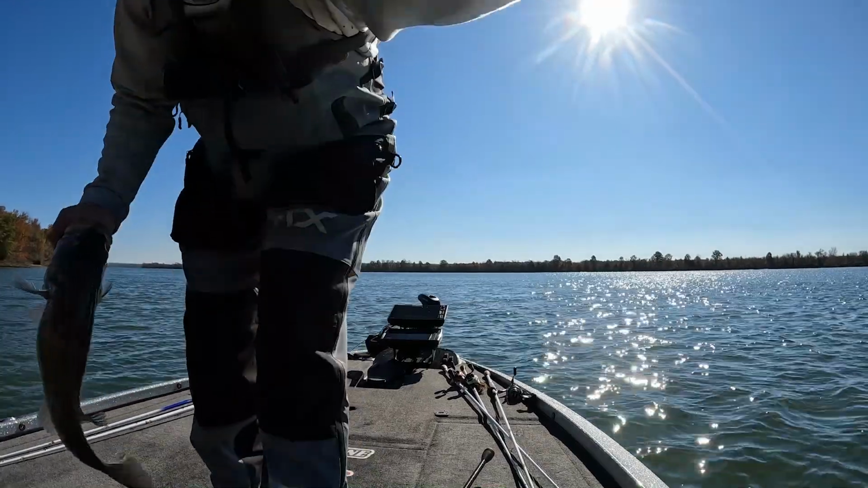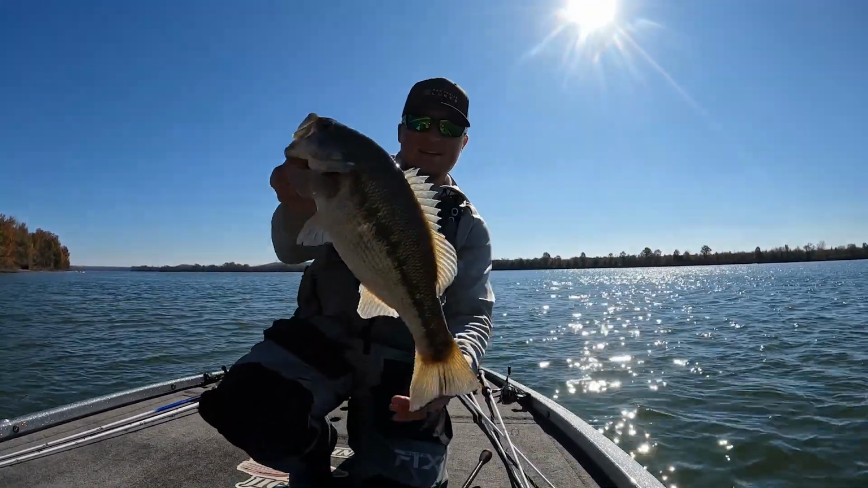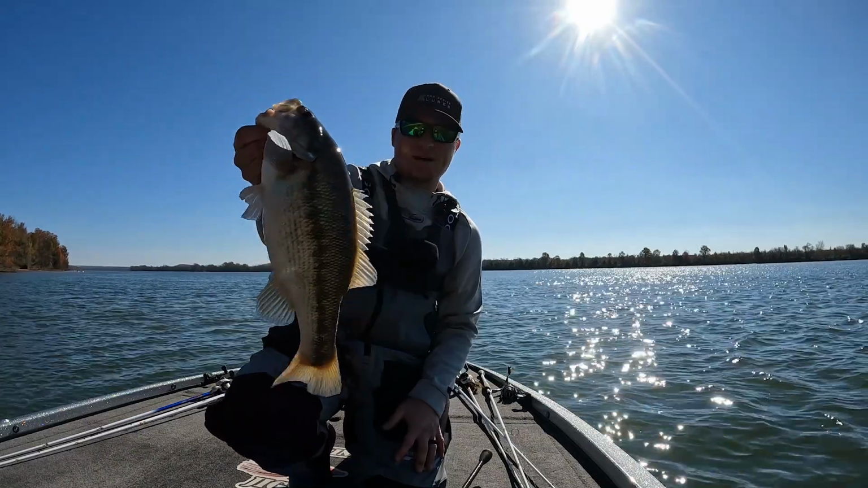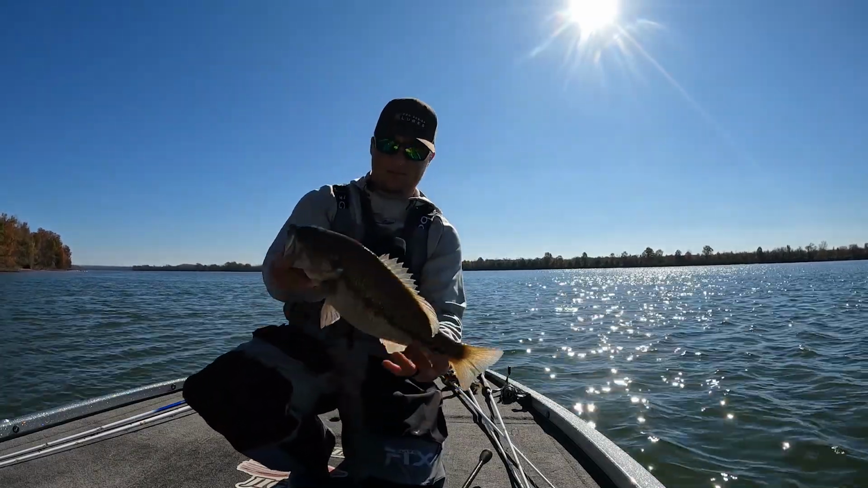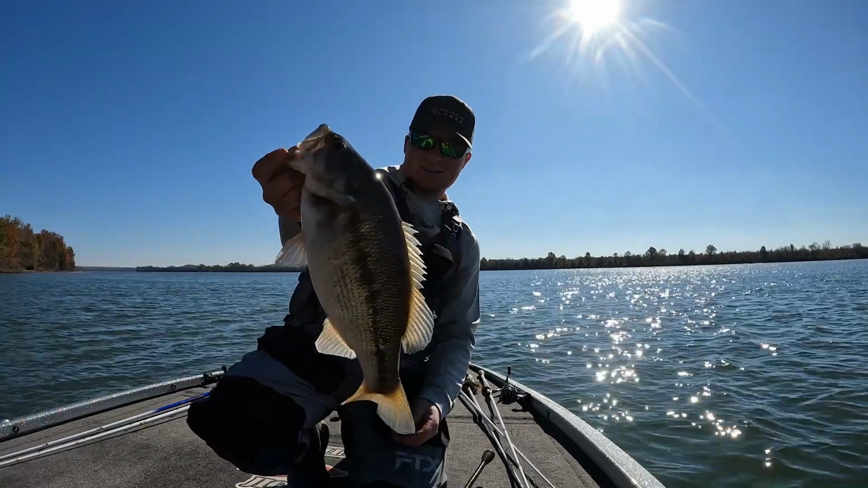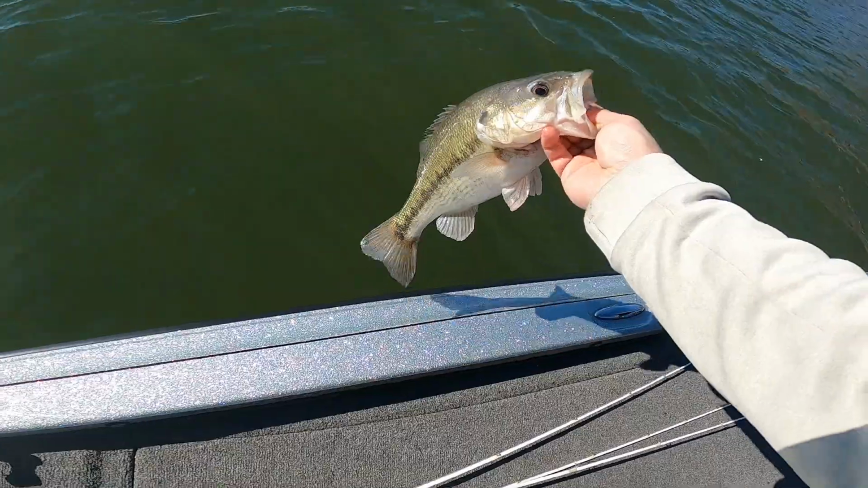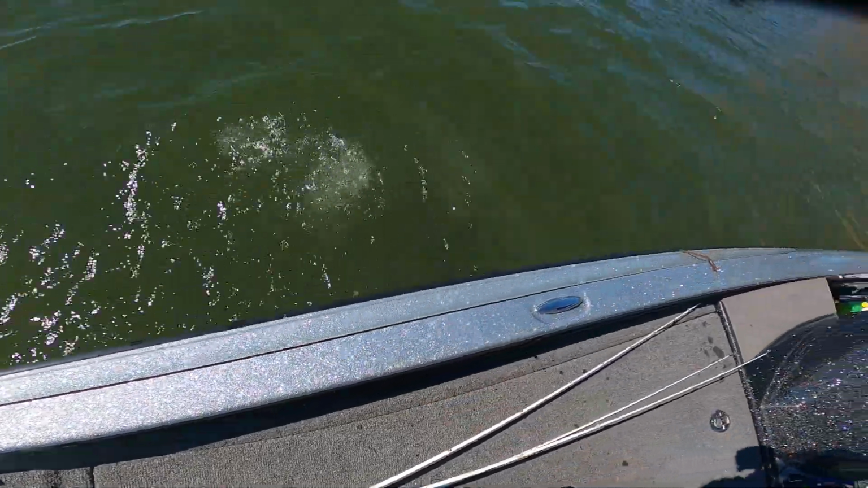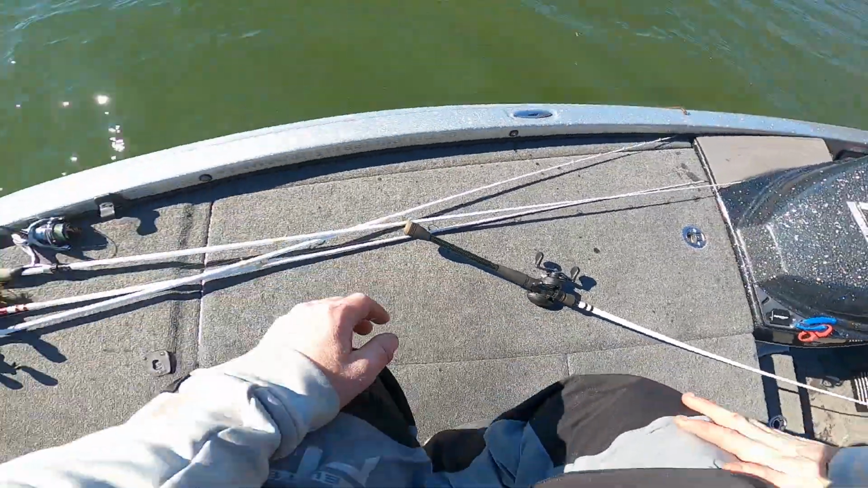I've already stayed longer than I needed to. I'm gonna have to explain this one to my wife. But yeah, guys, that's awesome. It's a fat spot. Man, I love fishing out here in the cold water. Let's go. Let's freaking go.